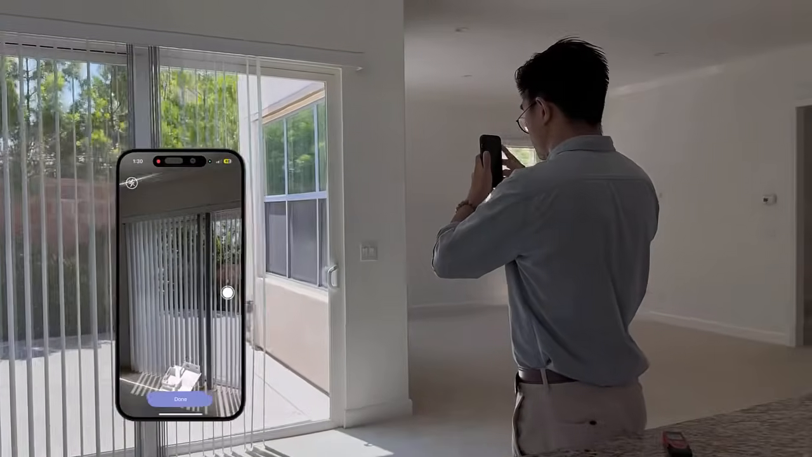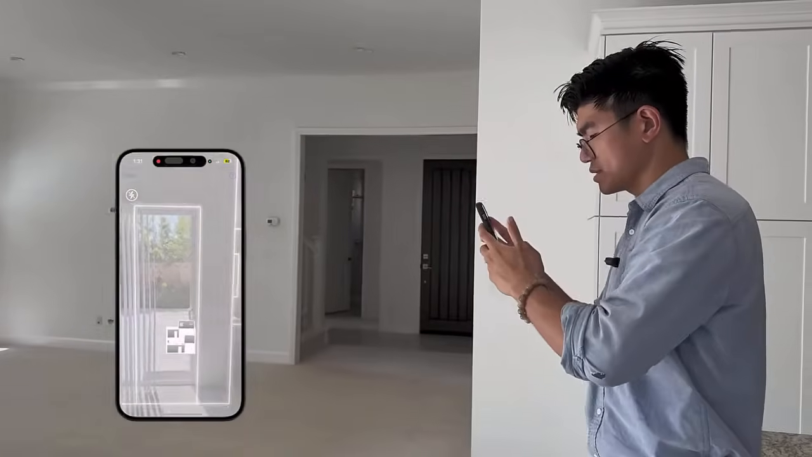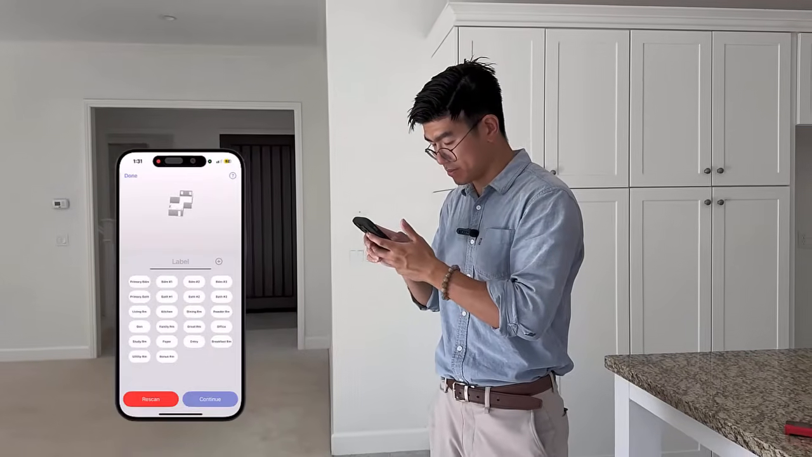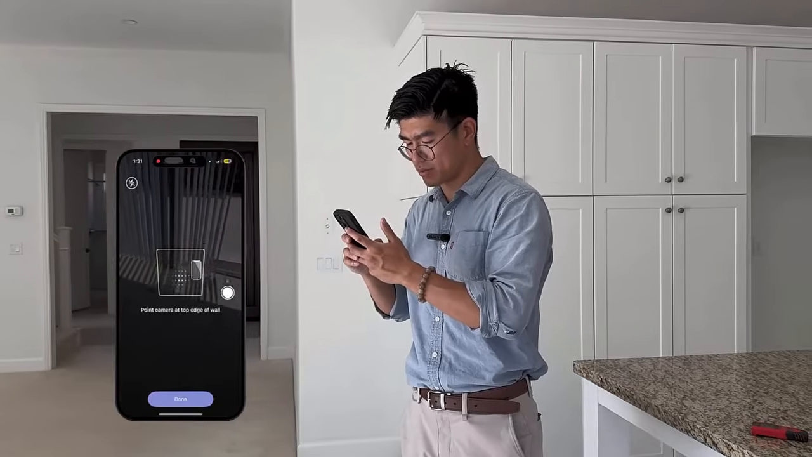I'll keep going and let it pick up this sliding door right here. And you can see that we're done. So I'll tap done, and I'll give this area that I just measured a name. I'll hit continue, and I'm ready to move on to the next room.